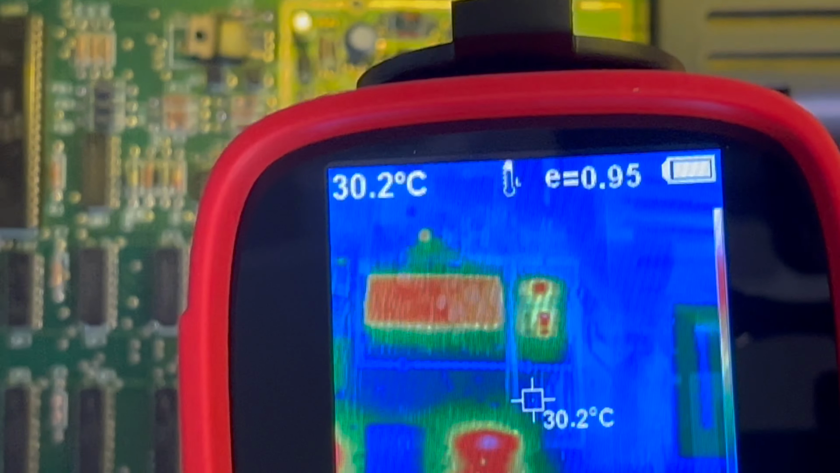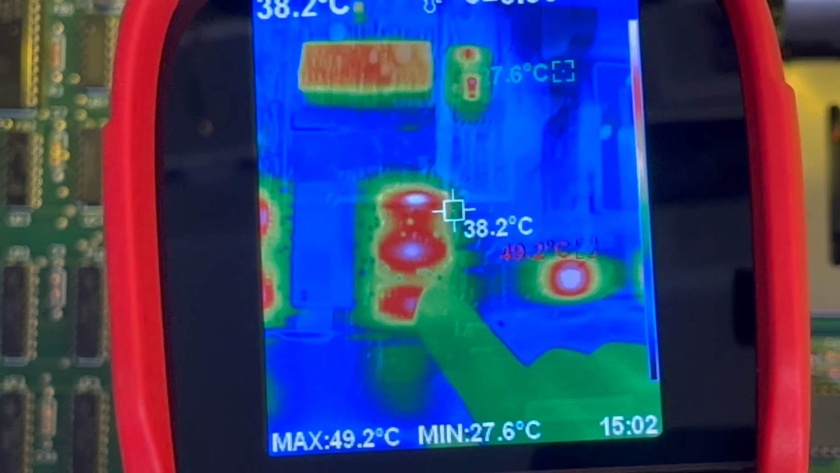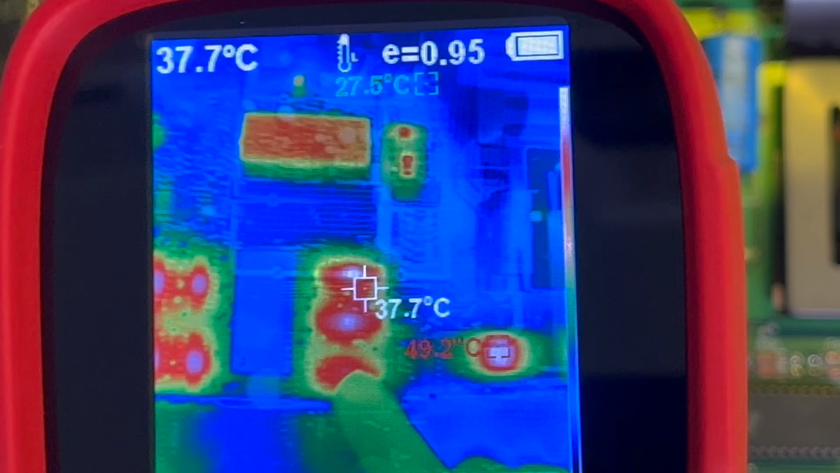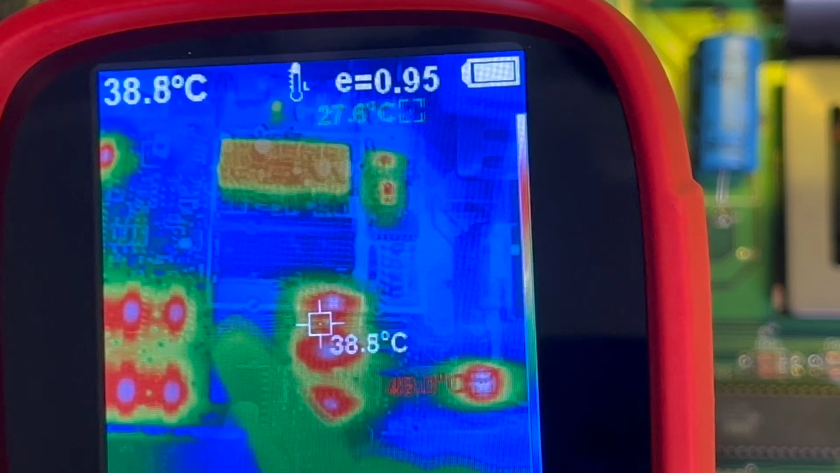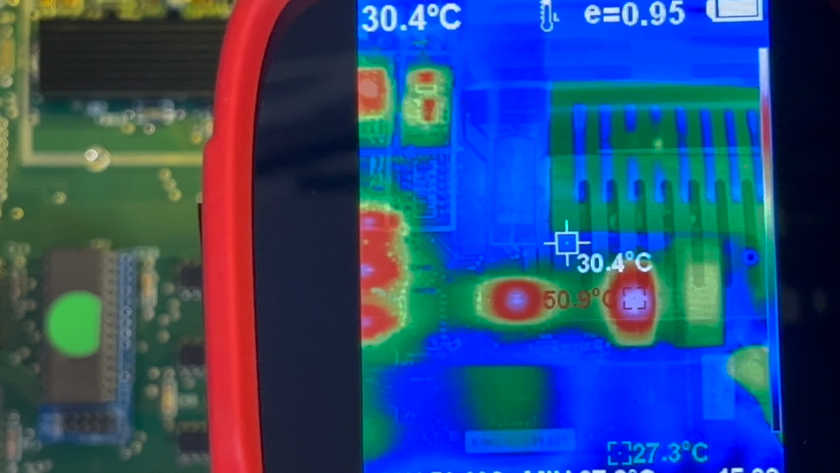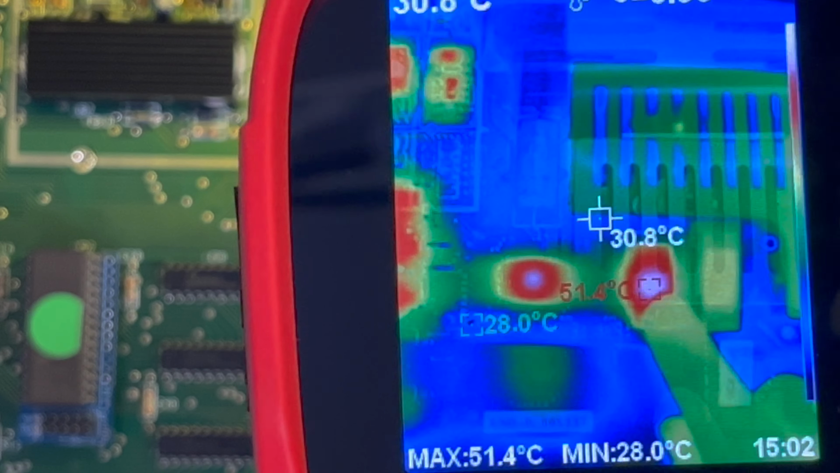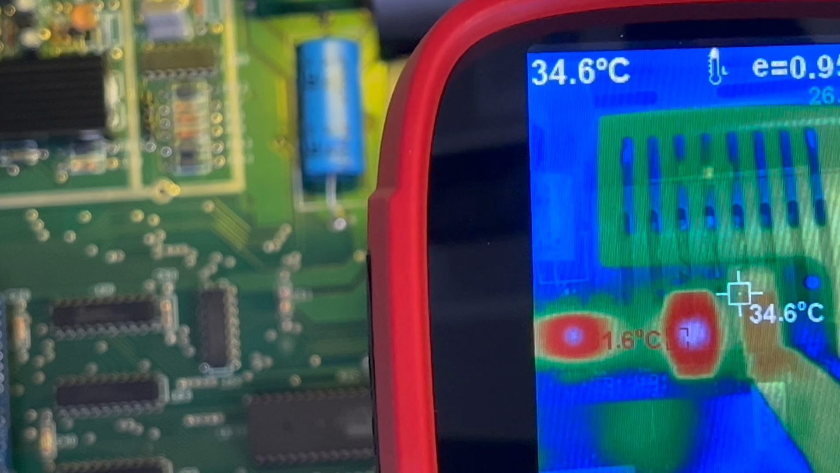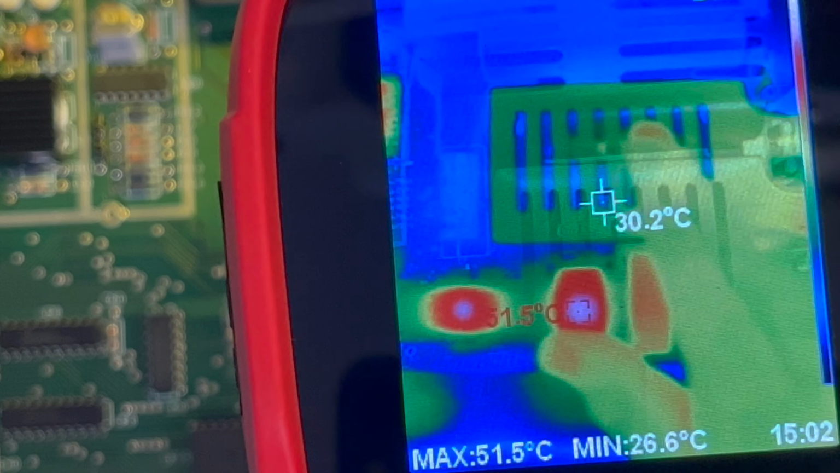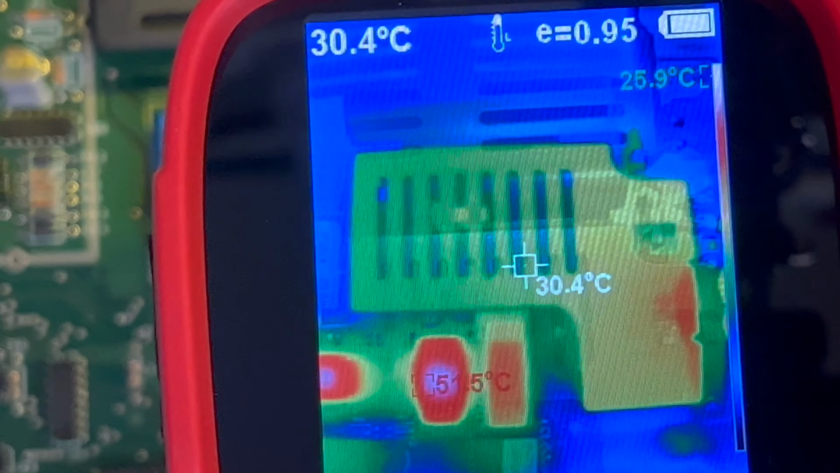Interesting. All right, let's go down. And then we've got the buffers, the 74LS245s. And then we've got the character ROM here, which is perfectly cold. I should be filming this, but I'll do it after this. 6502. And then we've got the BASIC ROM. And then we've got the KERNAL ROM that's been replaced as well. And then obviously we've got the rectifier, which is ambient. And then we've got the regulator over there, which has got nicely distributed heat. The cartridge looks all right.